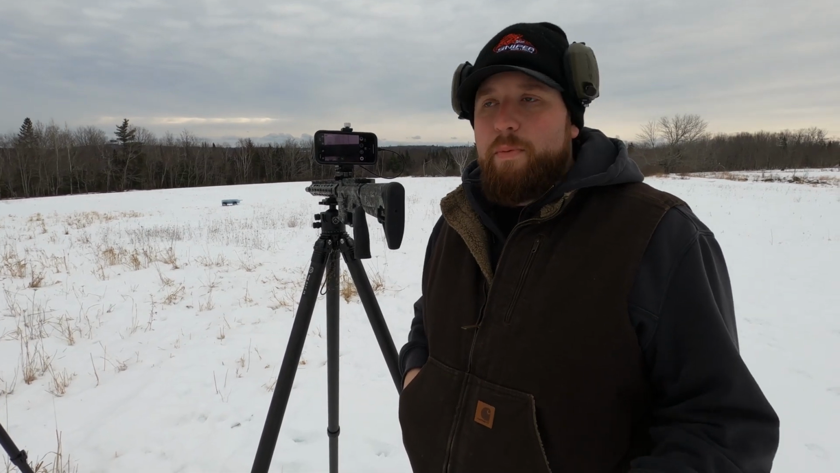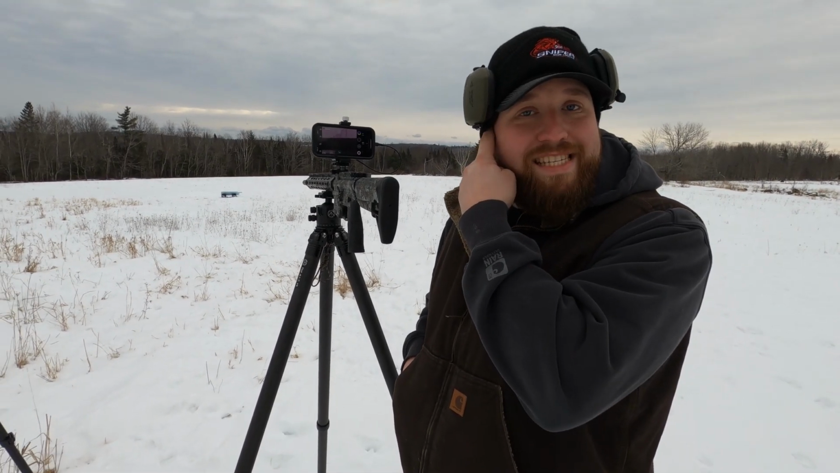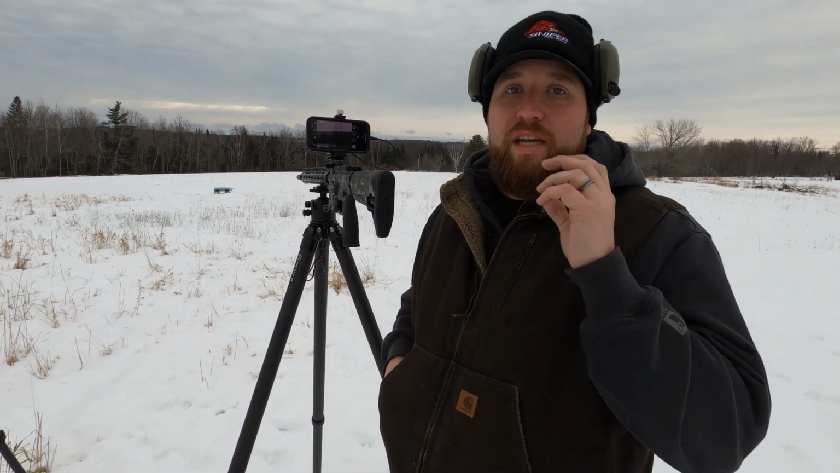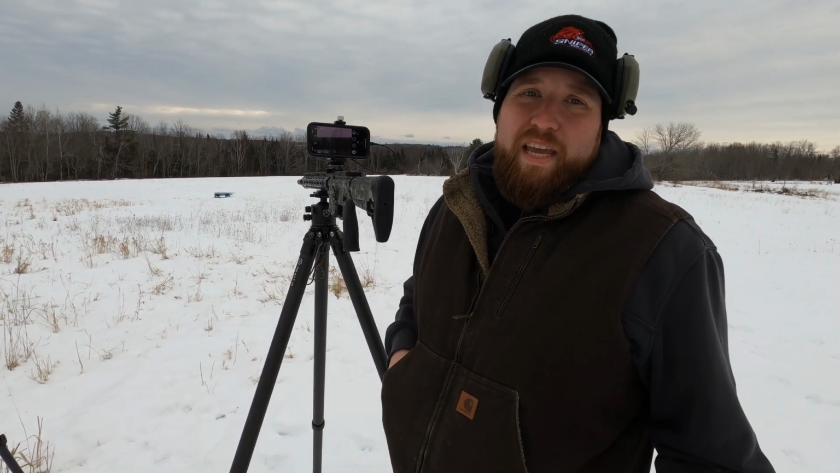It's an actual scope made for shooting off of a rifle, made for high recoil. Definitely a better use of your money. You can also use it as a scanner as well. They make adapters to hold it as a monocular. So spend the extra 500 bucks, I guess. That'd be my recommendation. Now, as far as the scanner goes, the thing is sweet. The image is pretty decent, especially zoomed out. It looks pretty solid. Focus it in, it looks great.